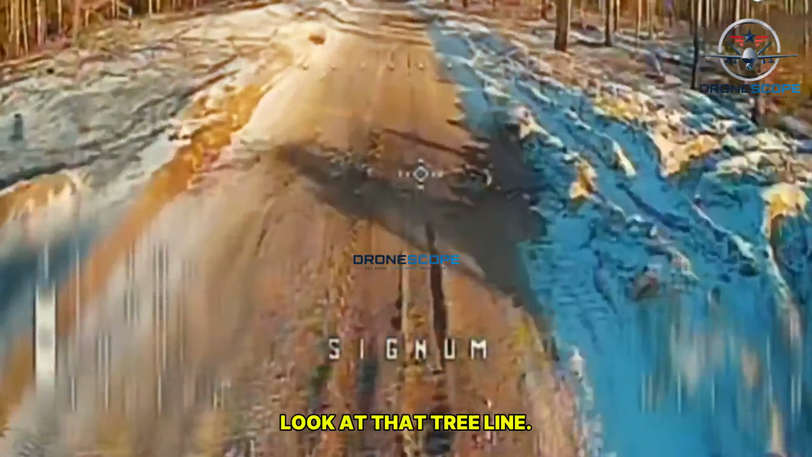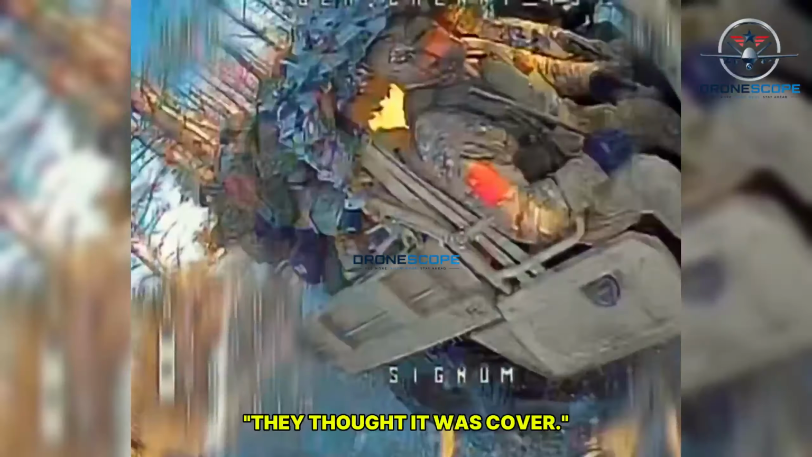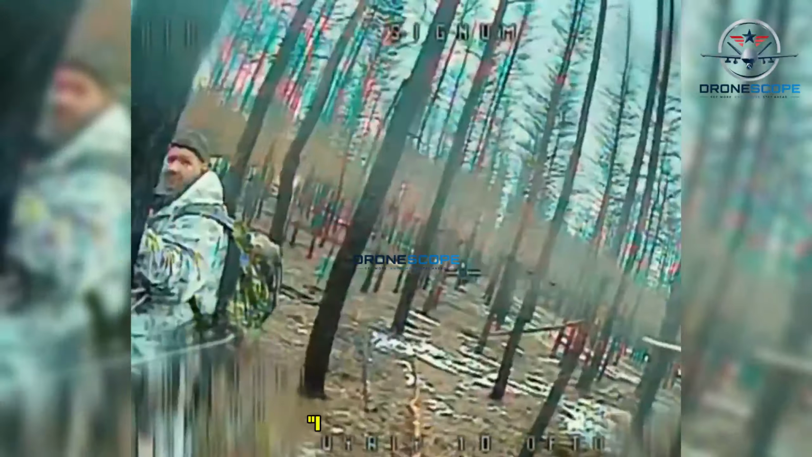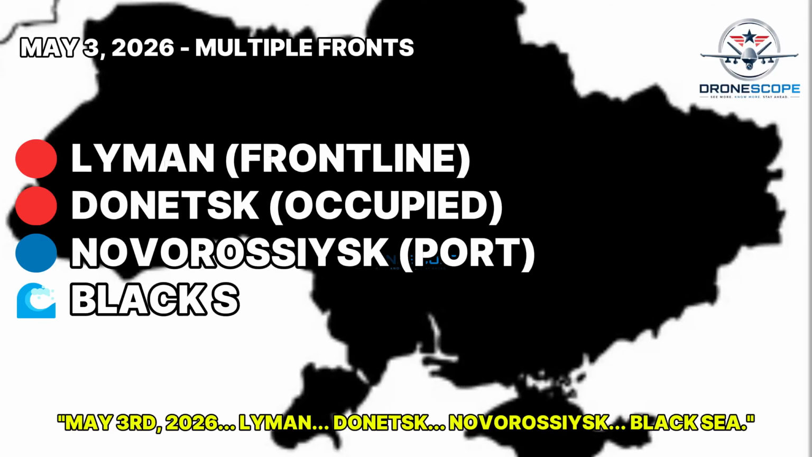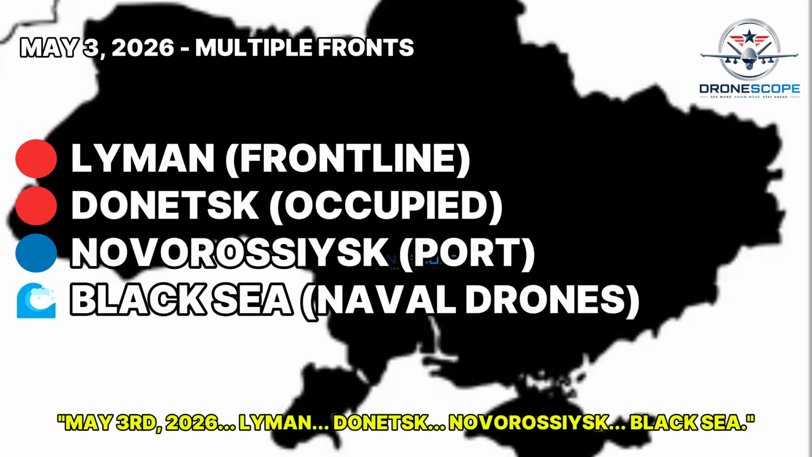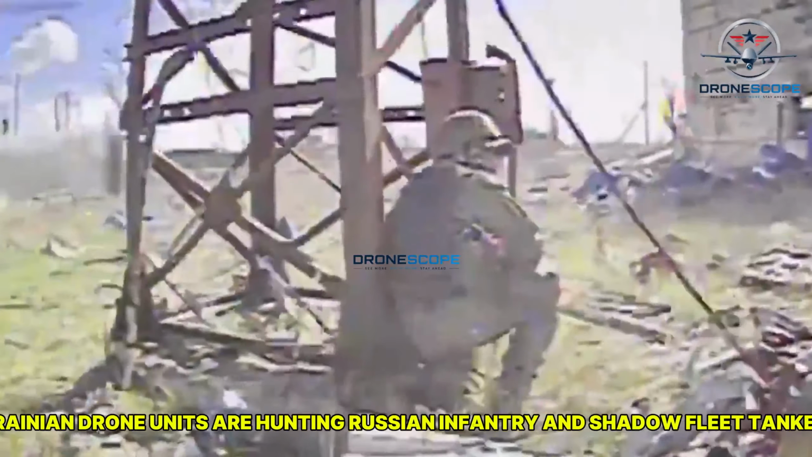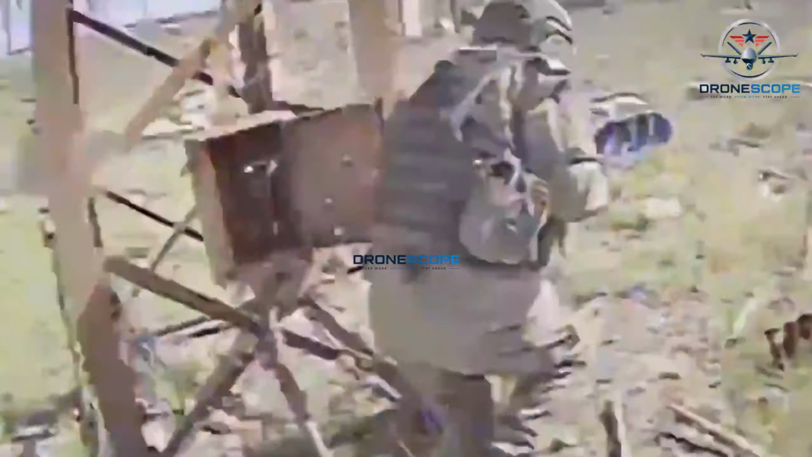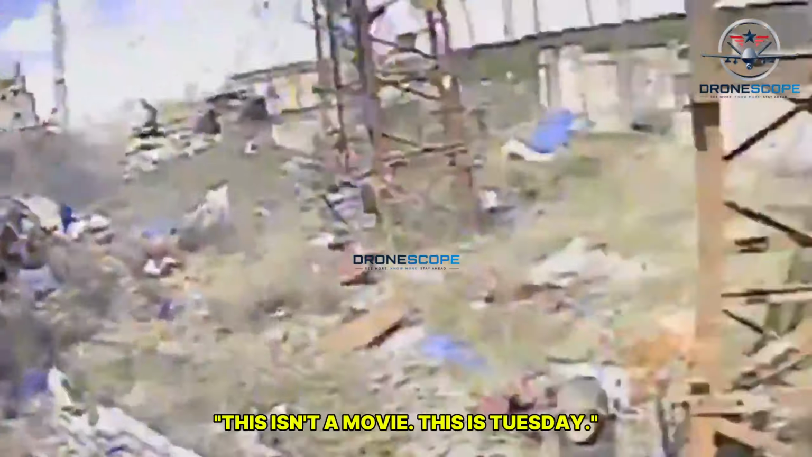Look at that tree line. They thought it was cover. It was a kill box. May 3rd, 2026, Lyman, Donetsk, Novorossiysk, Black Sea. Ukrainian drone units are hunting Russian infantry and Shadow Fleet tankers. This isn't a movie. This is Tuesday.